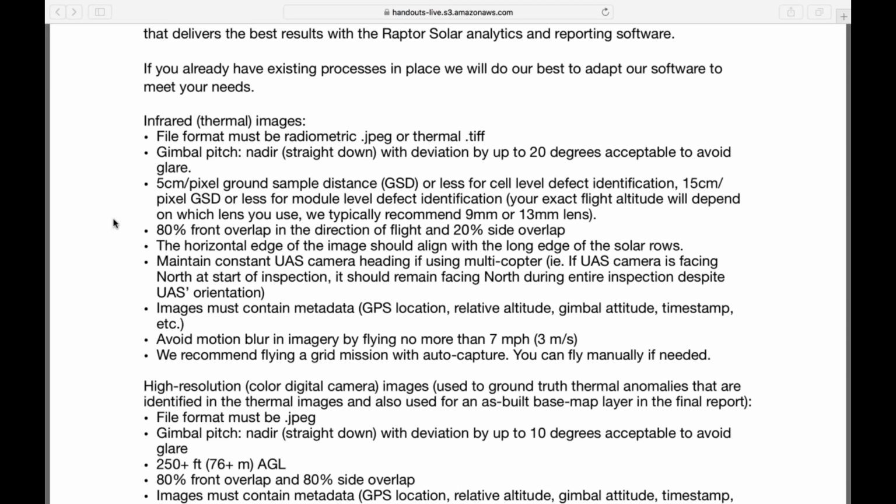Yeah, and because of that, this is part of where you as the pilots, we want to show you where you have flexibility to be able to take the best data possible. One of the levers you can pull is the gimbal angle. John's going to show you how to set that up. Then we're going to show you how to orient your drone so that you can move that gimbal in order to eliminate a lot of the glare.